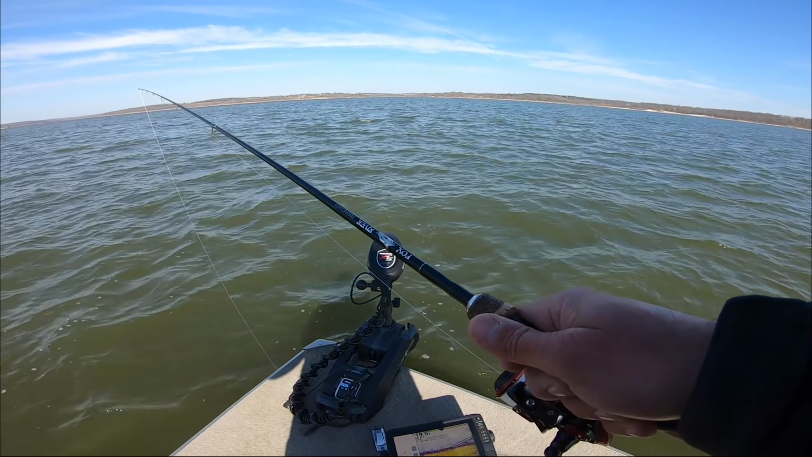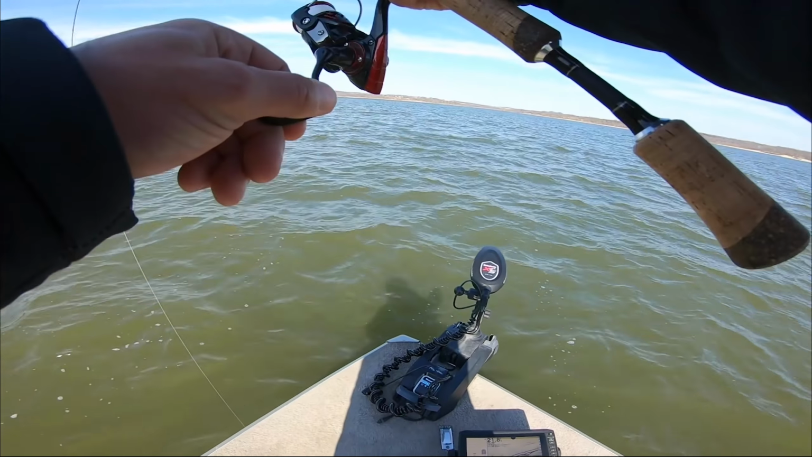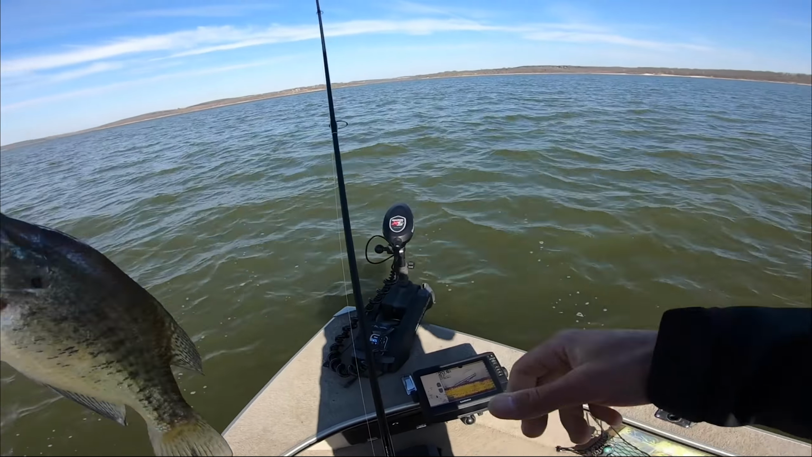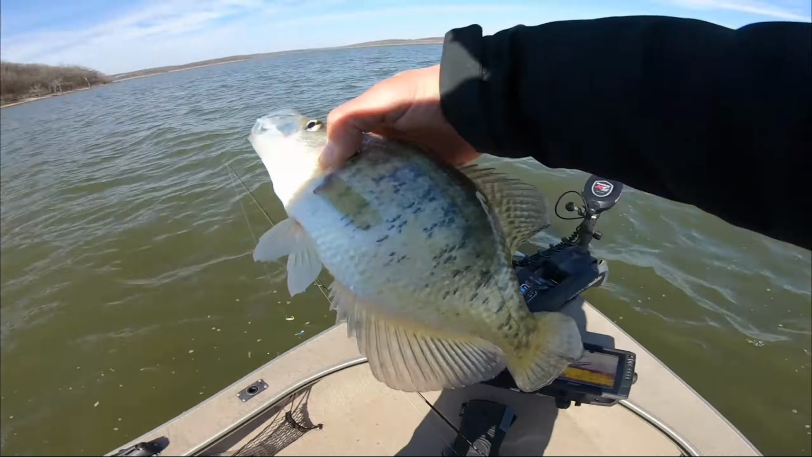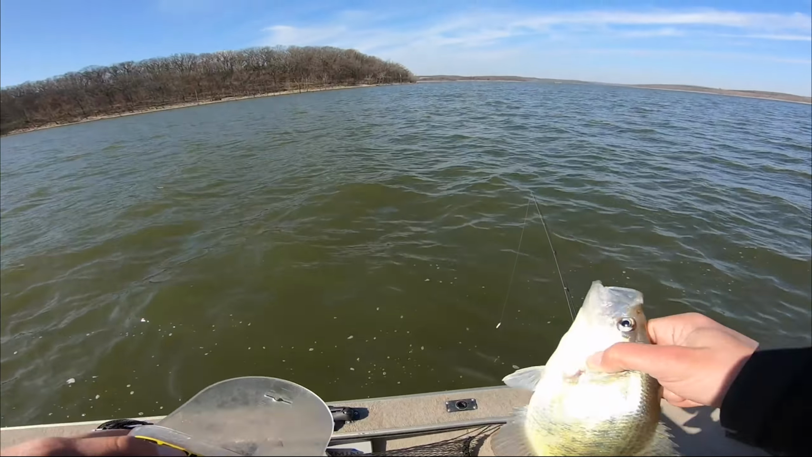Got one racing up. Got him. Just video game that one. Nice fish here. So I think in this video, just to kind of show you guys the quality of the fish that we're dealing with, I'm not keeping any today, but I will measure each and every nice fish, just for size reference, to kind of show you what we're dealing with here.